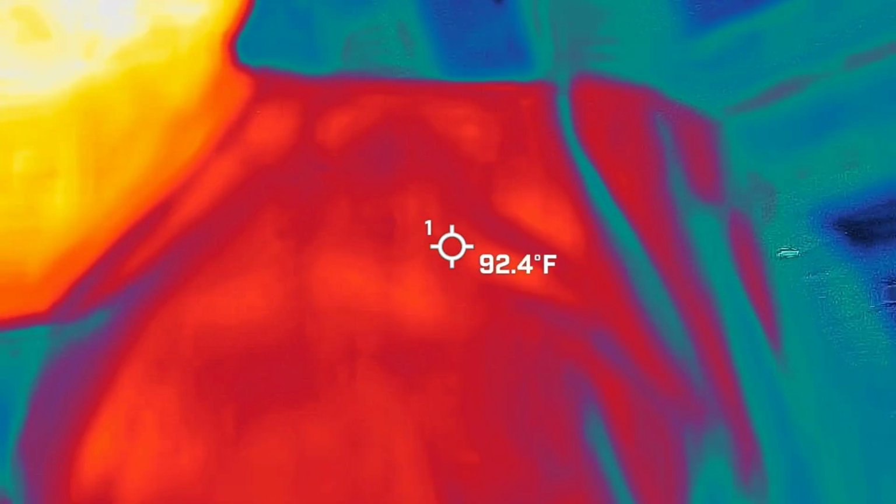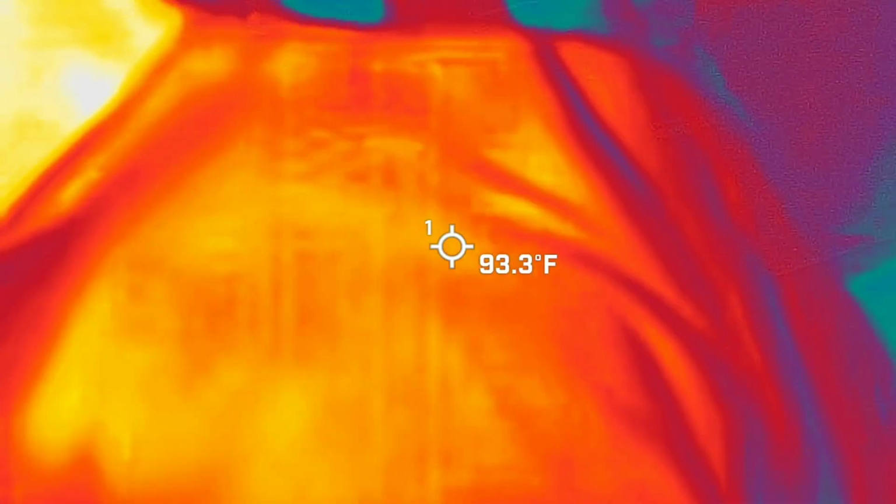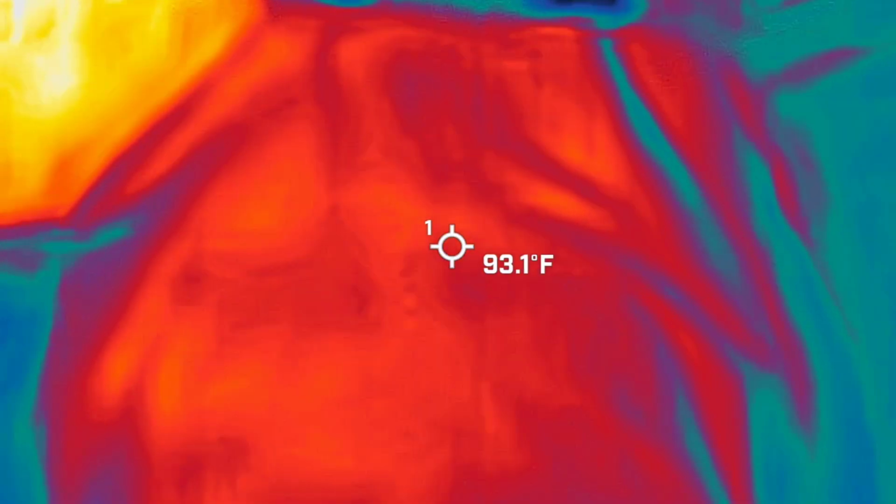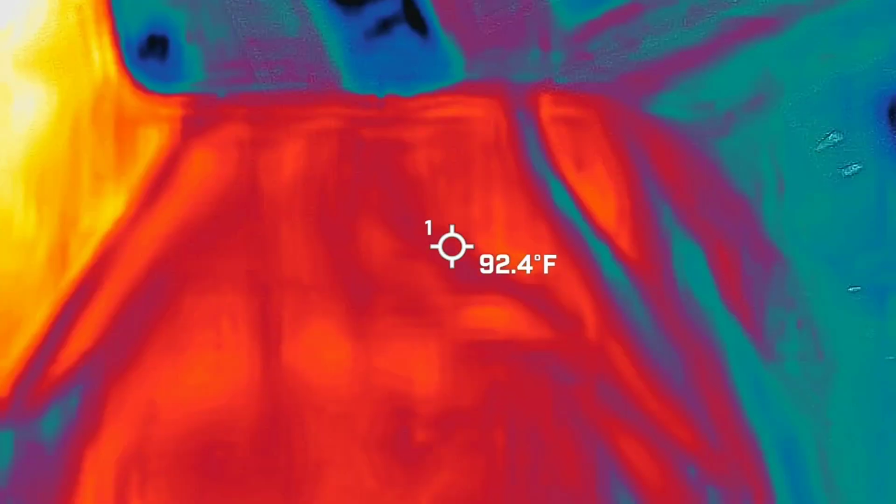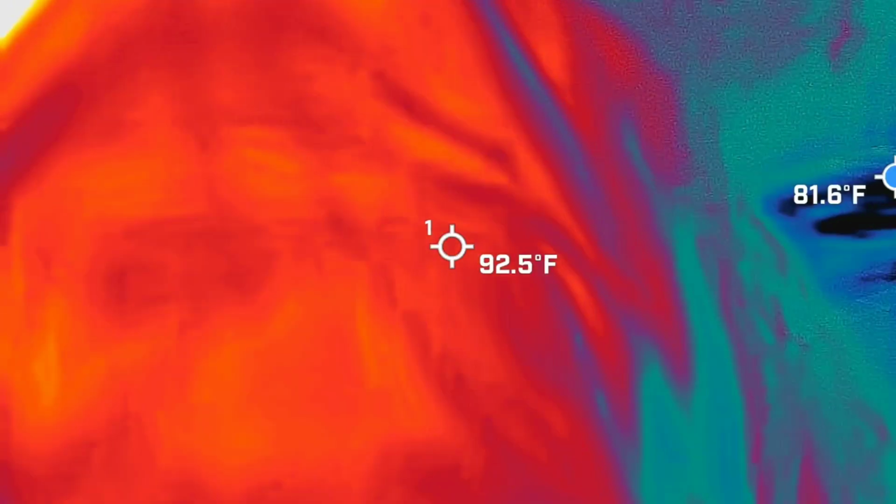So again, does this capture something every single night? Not necessarily, but when we do, it is a holy cow moment. Like, it is a person walking towards us that is definitely not of human temperature, if you're getting my point. So this guy is super cool. You will be getting the full video back.